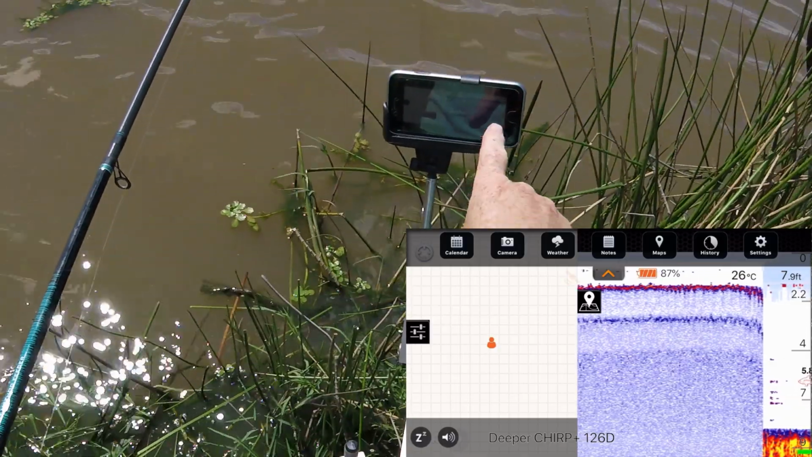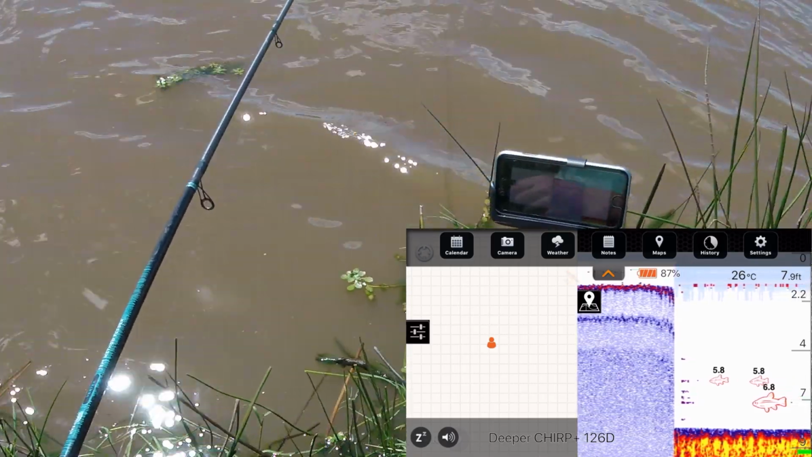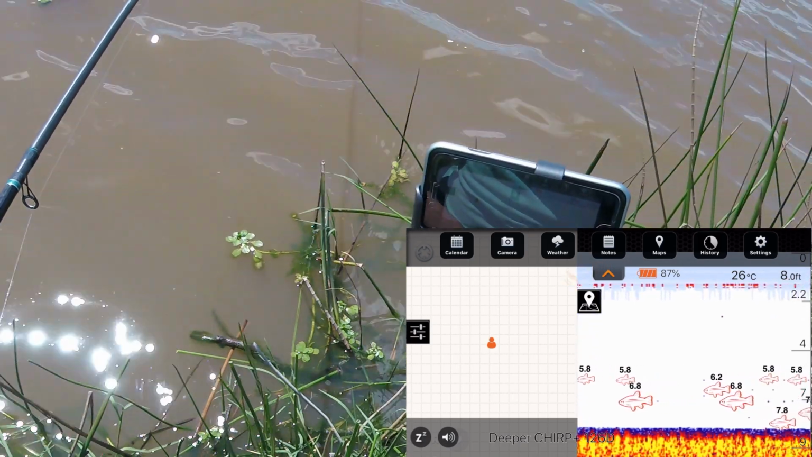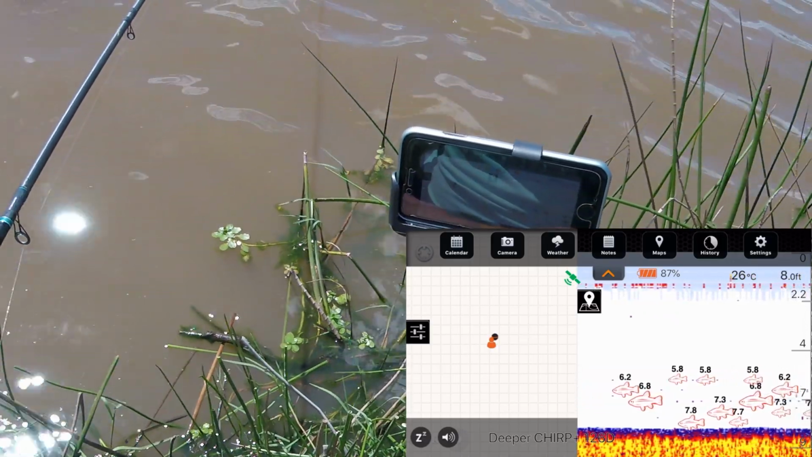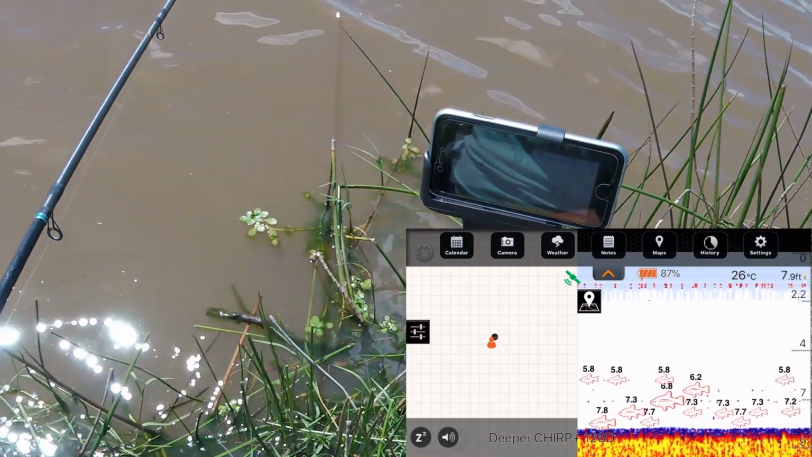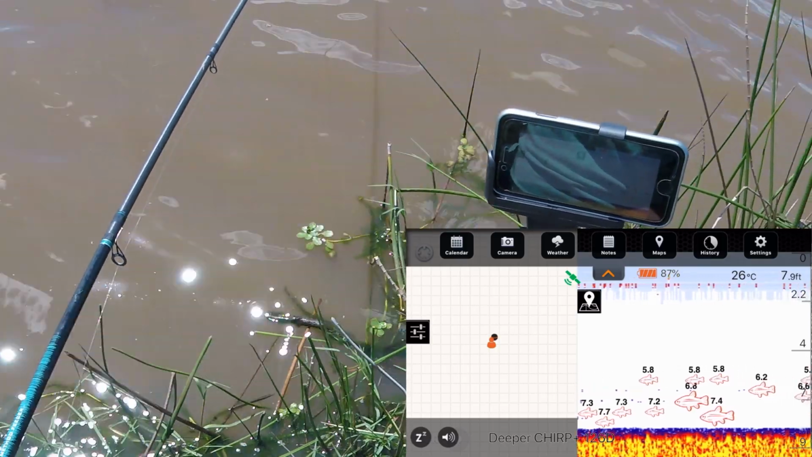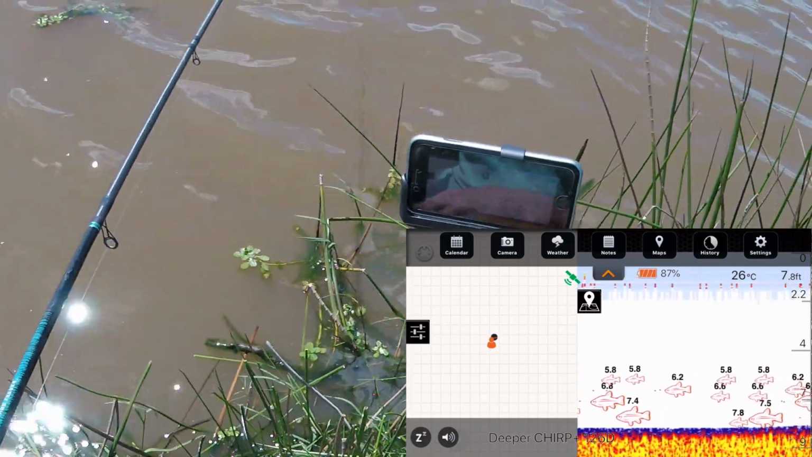Now I'm looking at the screen here and it's telling me, I'm just going to draw this in very slowly by the way, it's telling me at the moment we've got fish out there at 5.8 feet, 5.3 and 6.8 feet, and it seems like there's plenty of them. Probably I would suggest that's 7'9", 8 foot in depth, and they're at sort of 7 foot. They're about a foot or so off the bottom, and it looks like there's lots of them. Again, how accurate this is I don't know, but it does seem like there's an awful lot of fish down there. And I'm just reeling in very slowly, and as you can see, this is the bottom here.